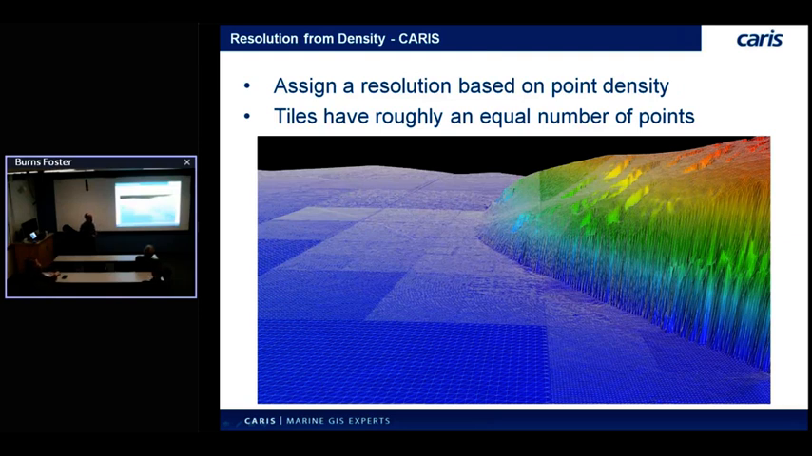Somewhat known to ourselves, but somewhat not. Of course, Brian Calder here at CCOM was working on his own variable resolution technique with CART. I'm sure a lot of you in this room are familiar with it. I'll talk about his next because we've implemented his as well. We also developed our own technique that frankly isn't that far off from Brian's. So we've kind of converged on the same idea.